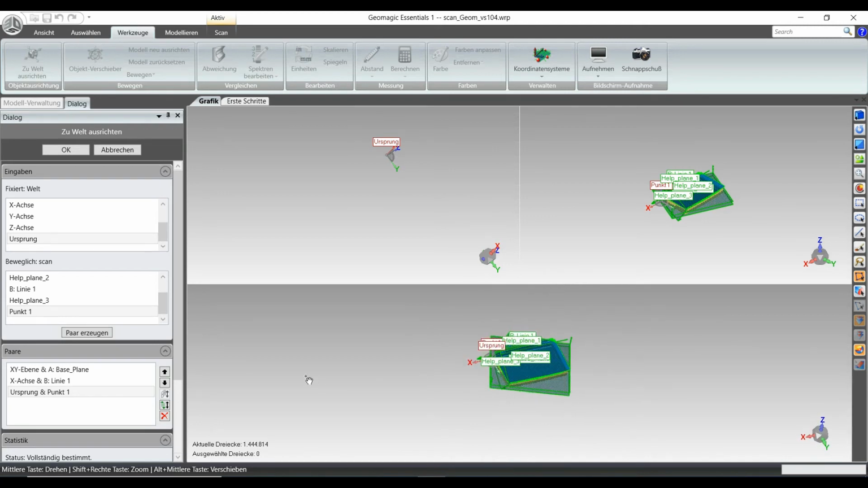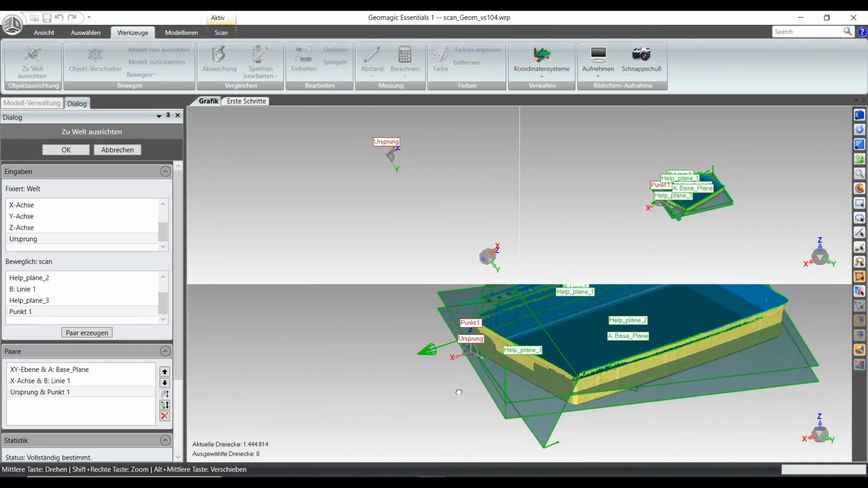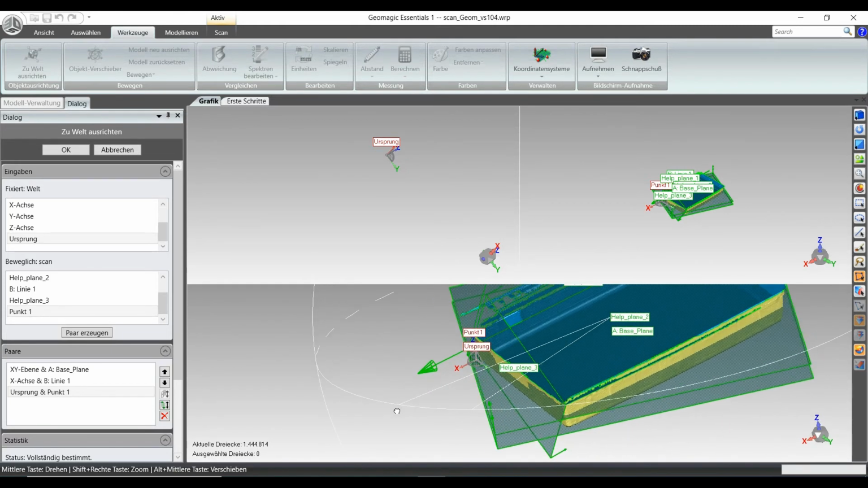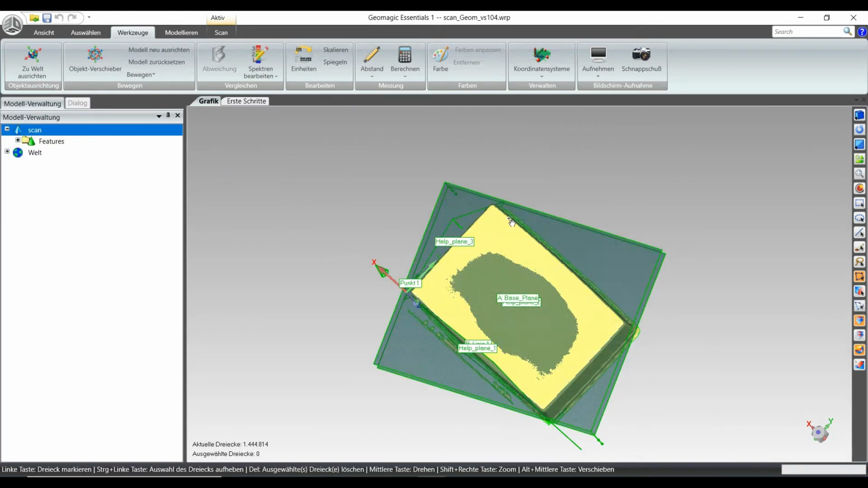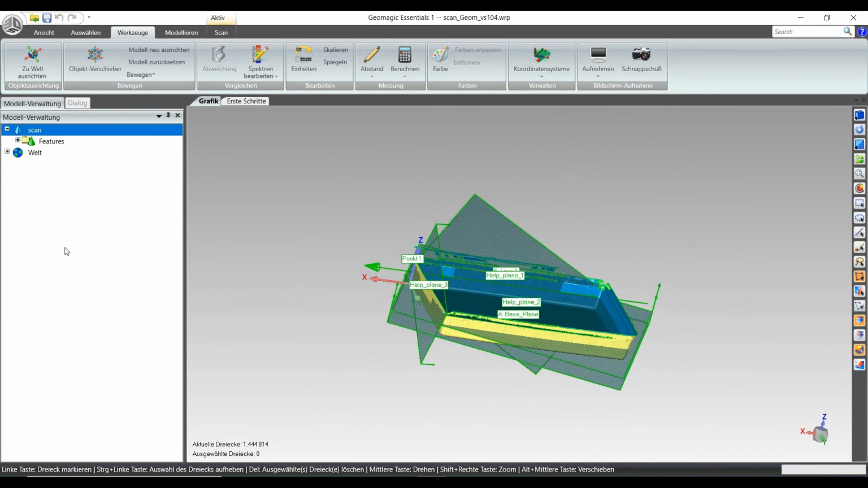Looking at this, it would be fine if I can see more of the part and less of this. Regarding the definitions, you can see that Z is upside and XY is positioned, so you can do it differently if you like, but for me it's absolutely fine for working in CAD later on. And here we are going to start with a new world coordinate system.